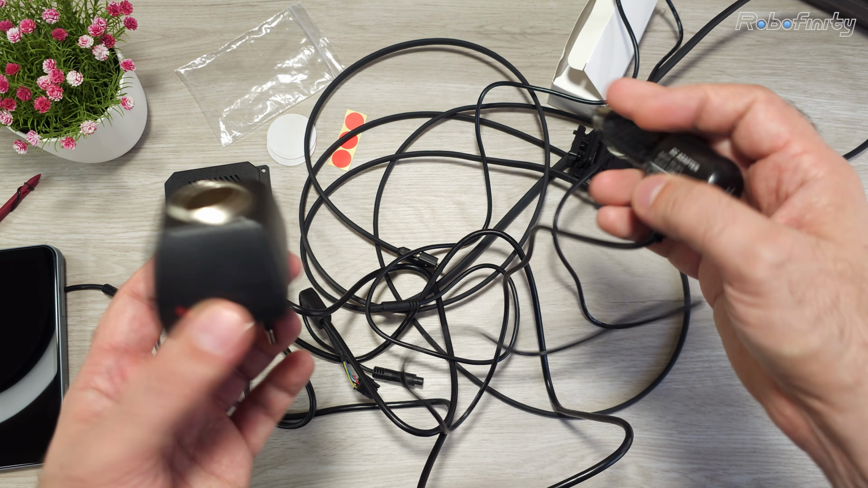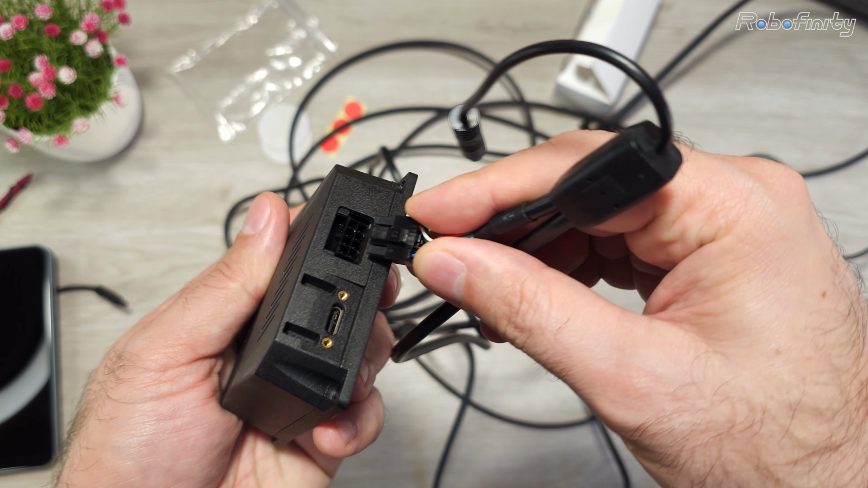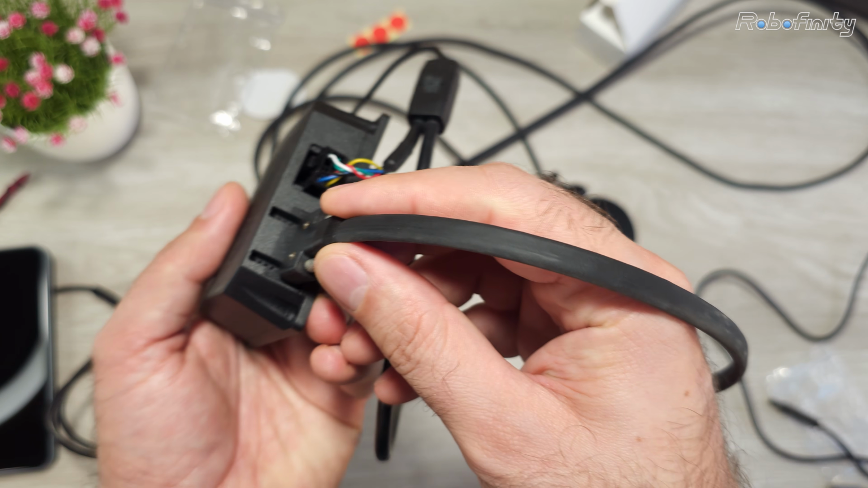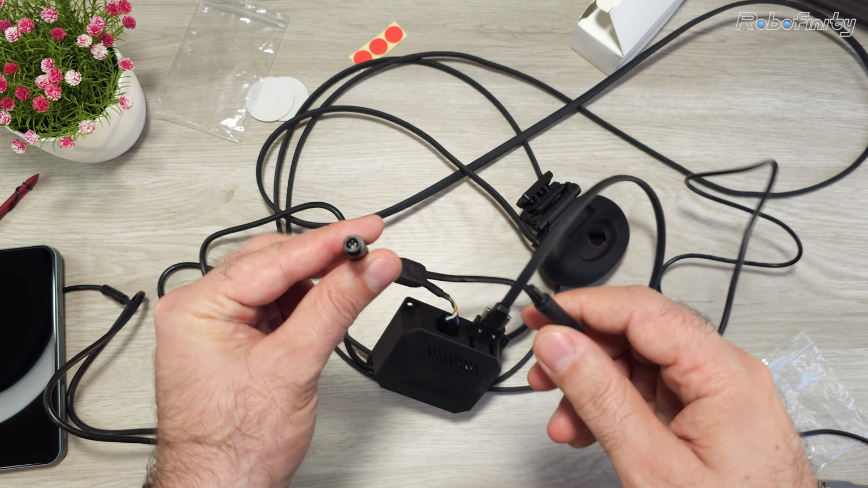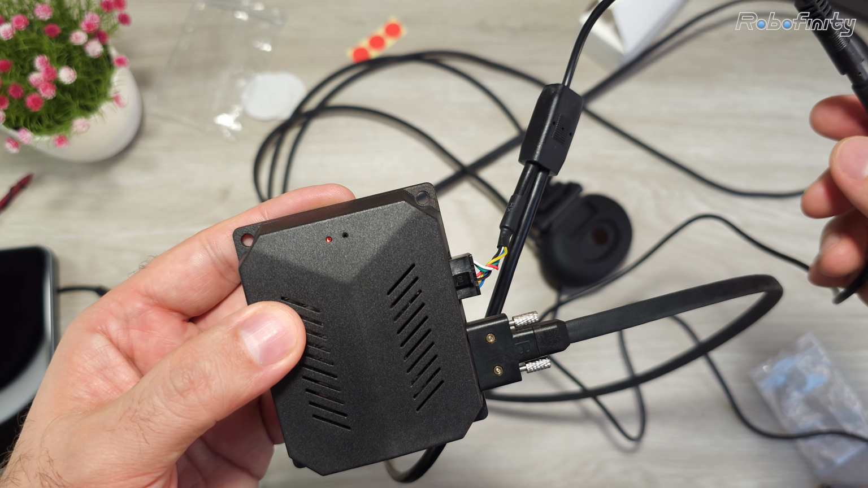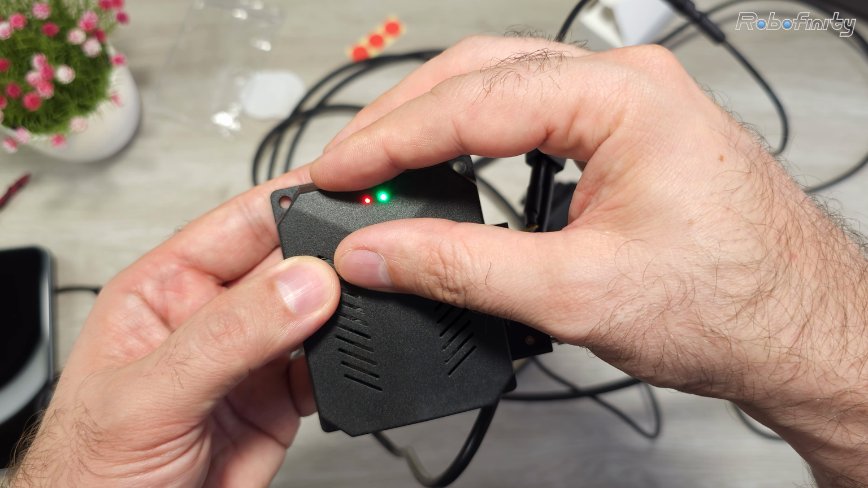Now let's connect the cables and power on the device using this diagram that was included in the manual. Going to use this car charger to 220 volt adapter to power on the device. First let's connect the main cable's 8-pin Molex to the AI box. Then let's connect the Type-C cable of the camera to the AI box. Then let's connect the power cable to the main cable. And we can see the device is booted up. Red is the power indicator, and the green, when it starts blinking, that means the Wi-Fi is also available.